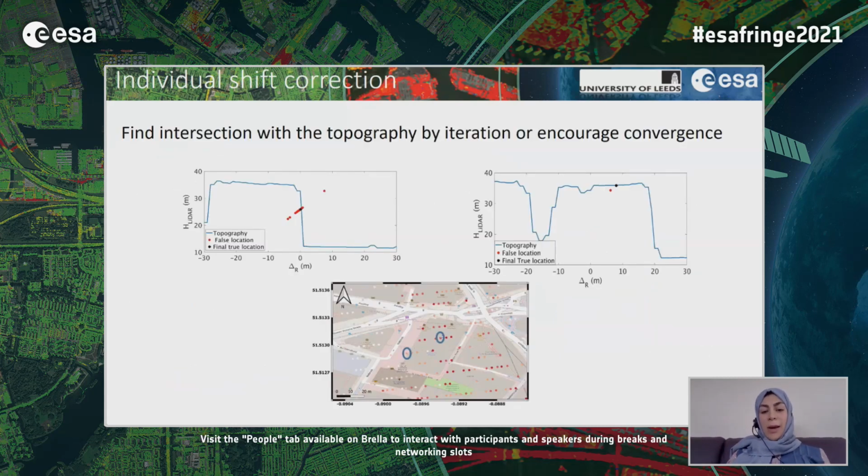Here you can see examples of 2 points over the Mansion House building. In the iterative approach, we try to find the intersection of the topography with the range line.